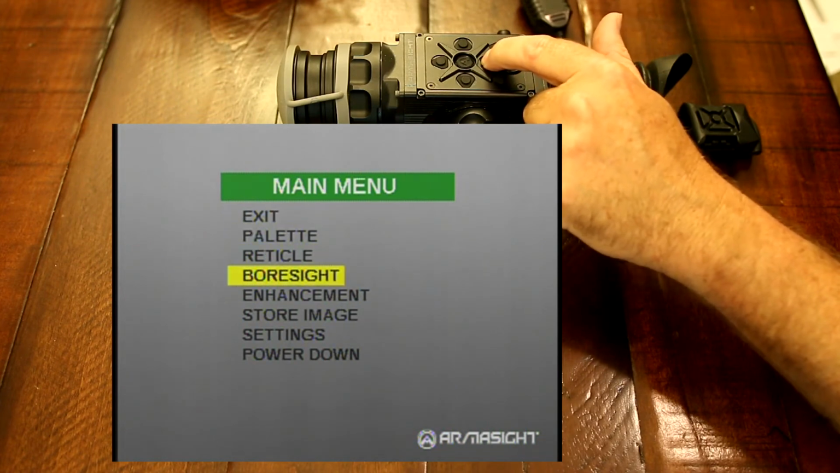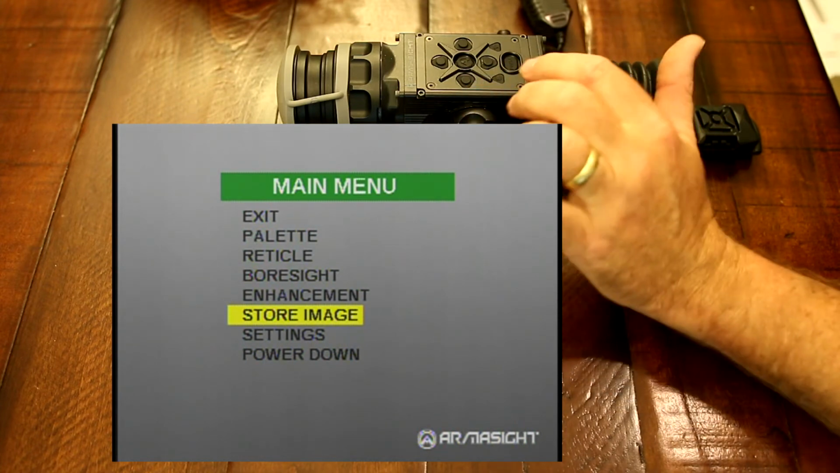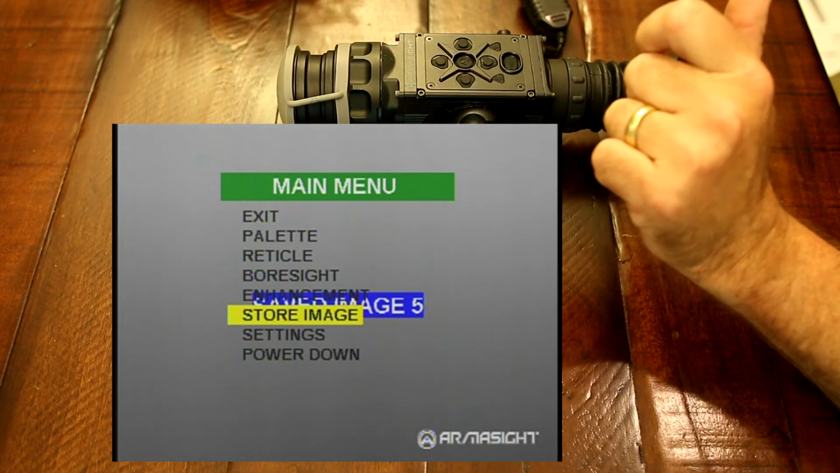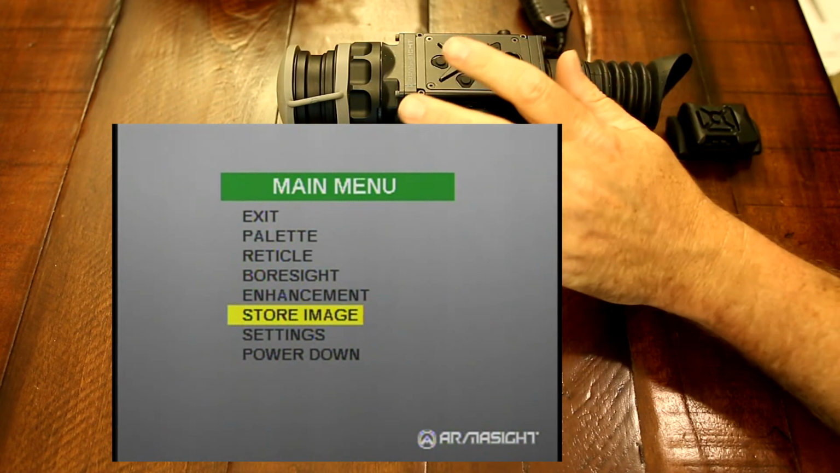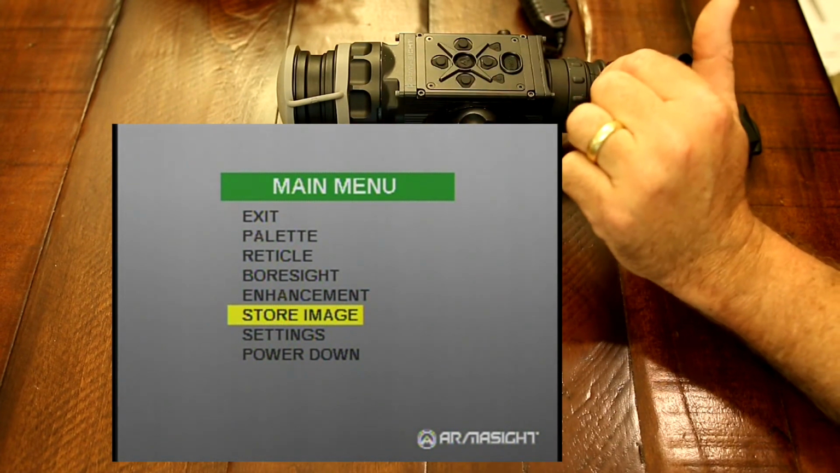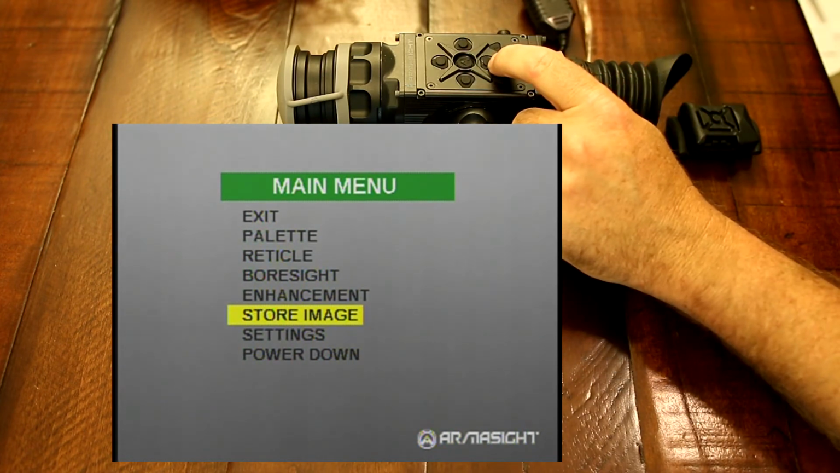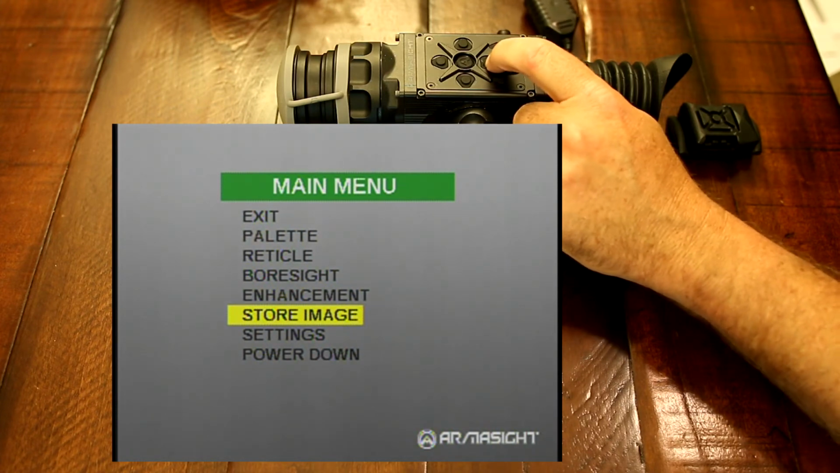Next, we have Store Images, and this is also new for the Pro line. Your power button back here, if you just click it once, it takes a picture and stores an image onto the onboard hard drive on the unit, and you can get those out with your video out port and use them later. So that's a new feature on the Pro line.